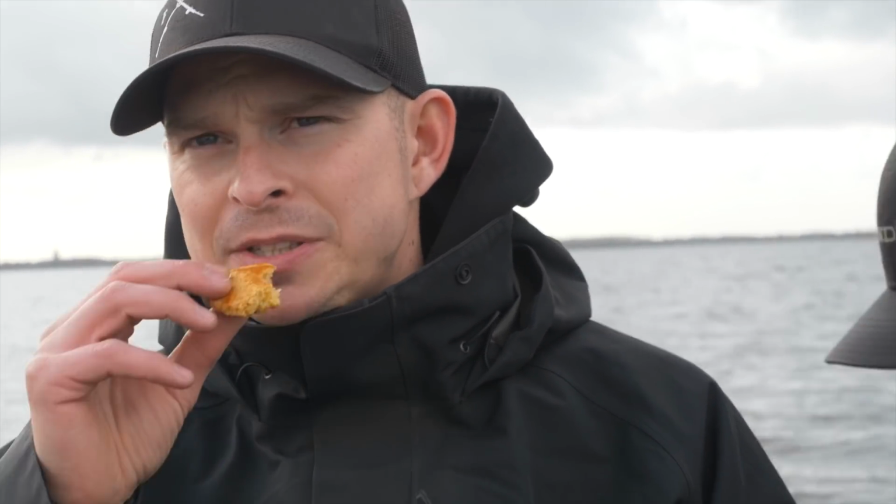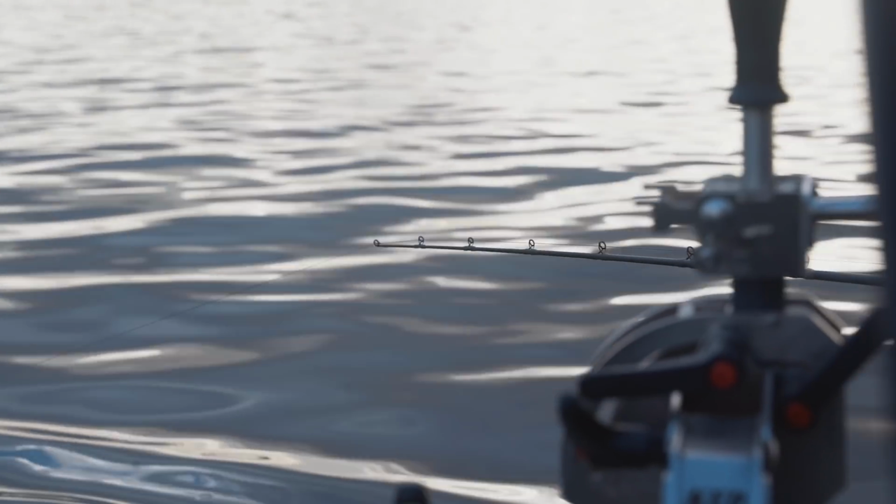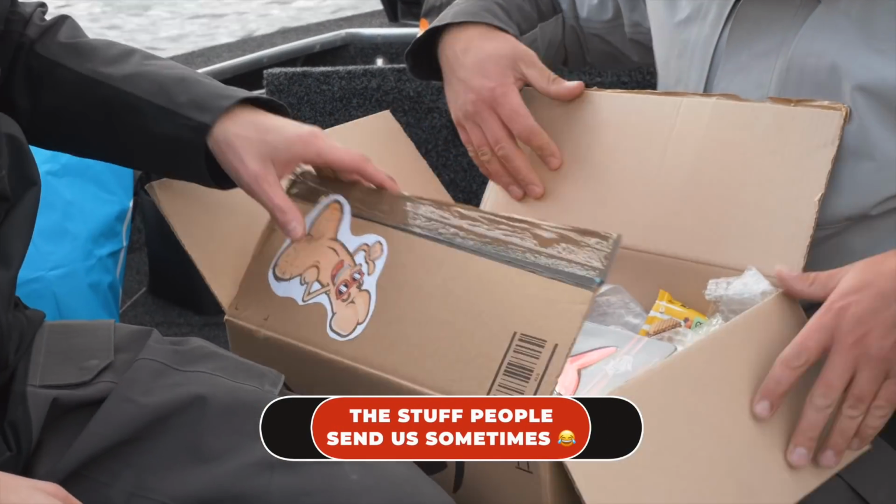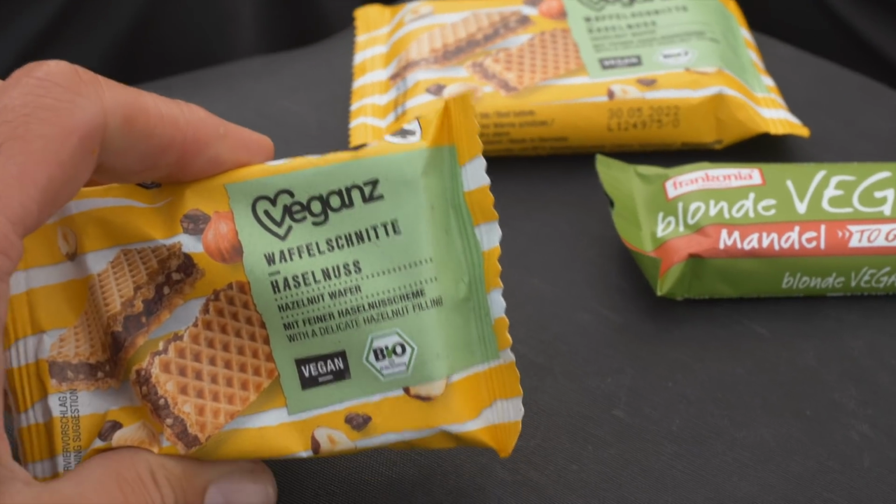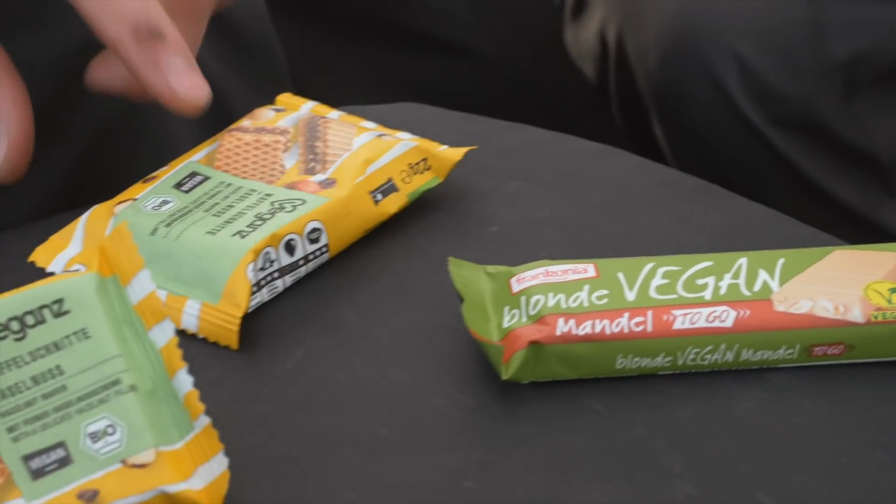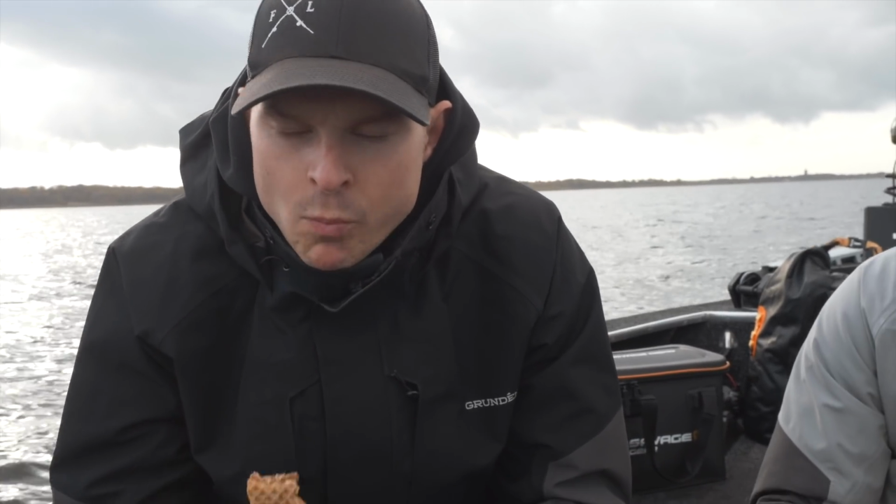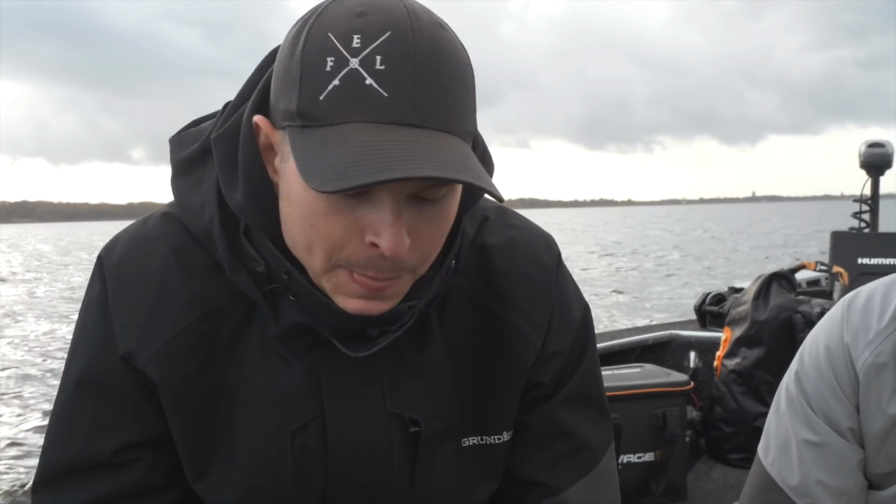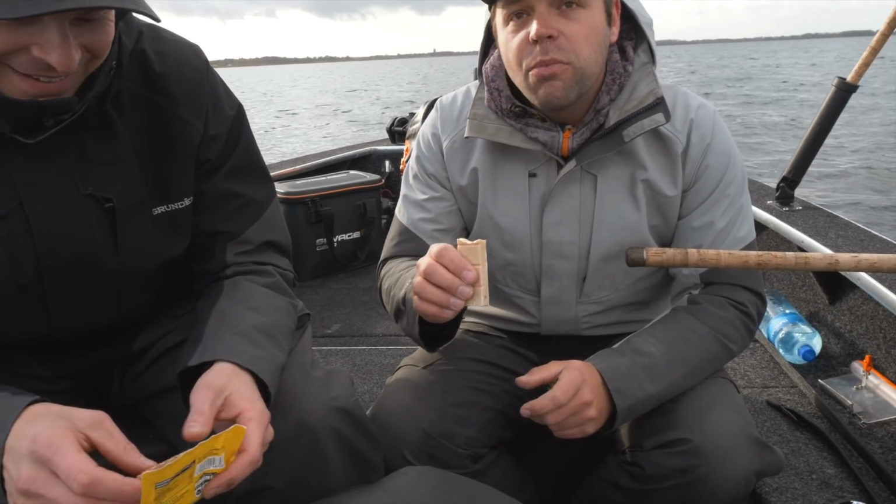We're gonna have some new Dutch treats. Germans. This one? Some moose. Yeah, I believe this is gonna be the first.